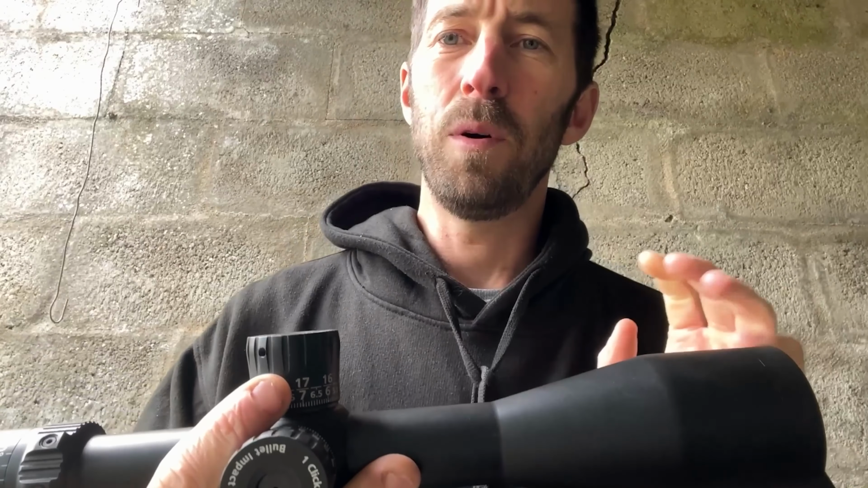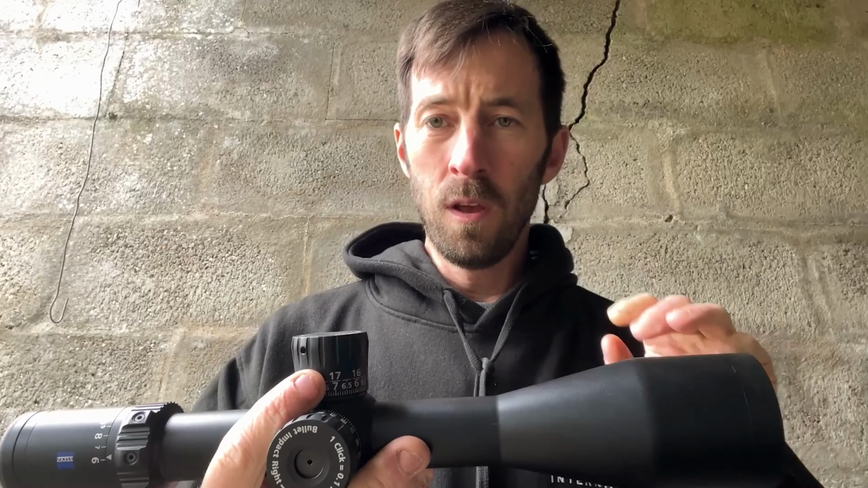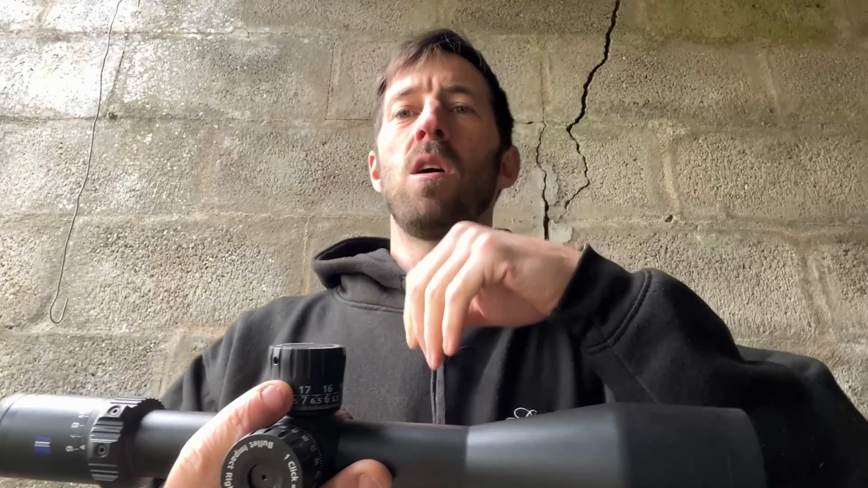So I've got this set up on the Zeiss hunting app. On their ballistic calculator, I'll preset the distances on the information that gives me, and I'll set that, and then we'll shoot off. We're not going to do it on the fly effectively. We're going to shoot off predicted data. So I'll put a target out there. So I'll read off the table what the Zeiss app produces.